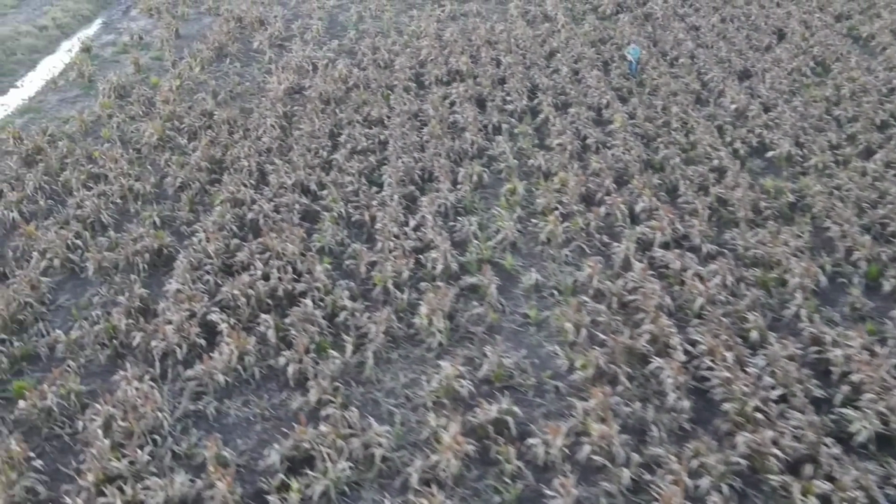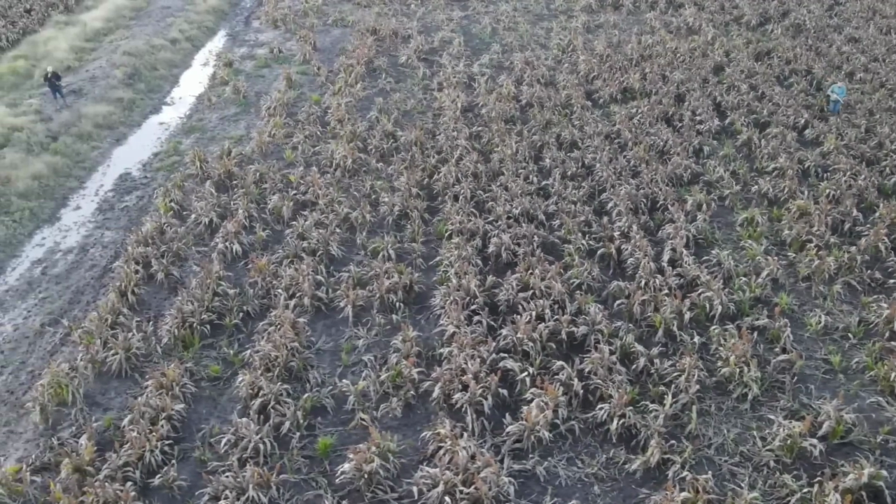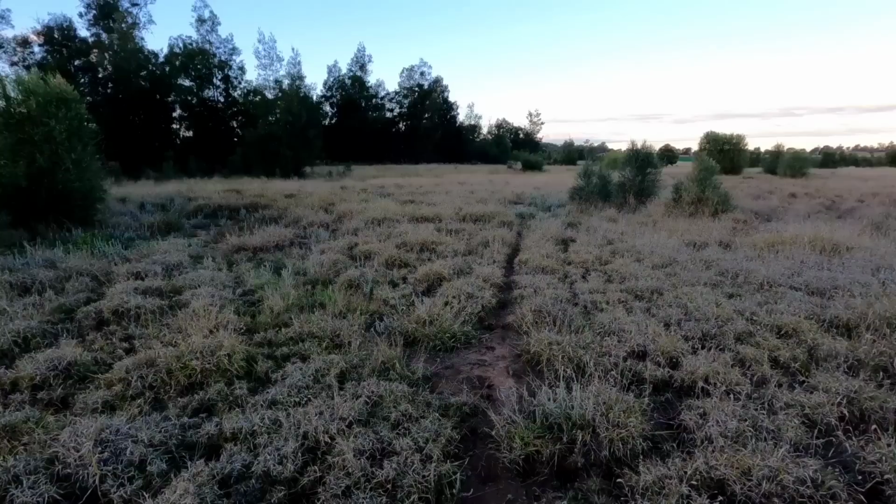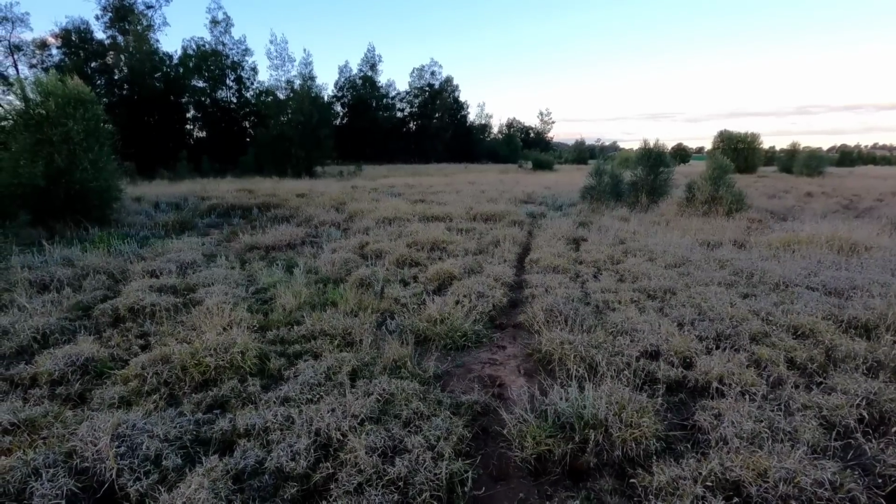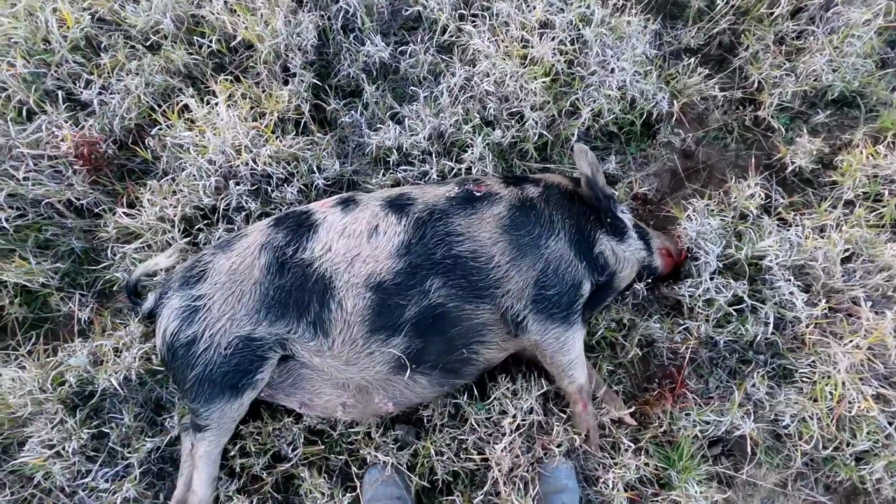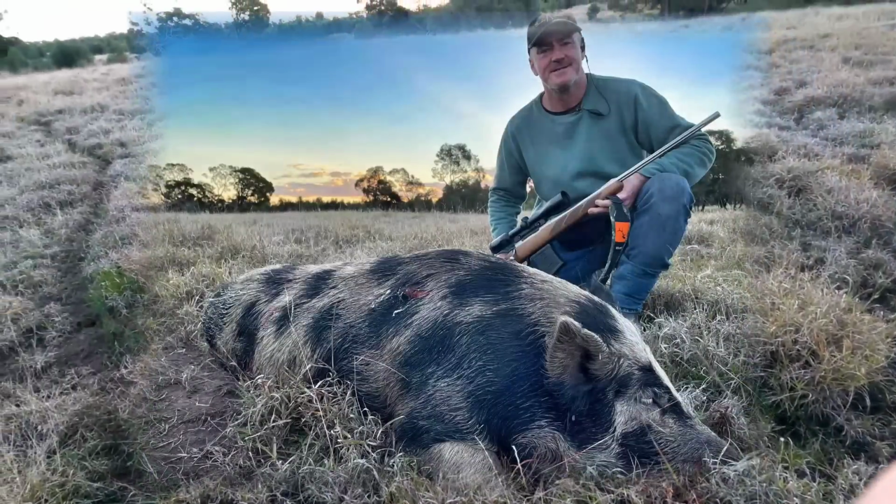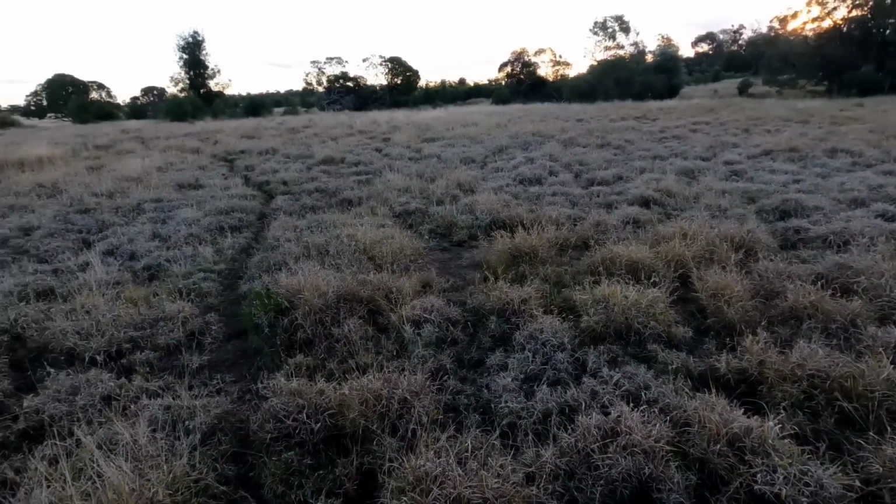Now I was hoping they'd come out onto this road, but they actually curled back into this crop and we had them sort of penned in, but somehow they've slipped out. We bunged the drone up, still couldn't see them. So still got 4 pigs though, so not too bad. The boys are just walking up through this timber. We're right on the edge of a heap of cropping. And yeah, Rodney slotted this pretty big sow with the 308. So he's pretty happy coming out of that lime bush up there.